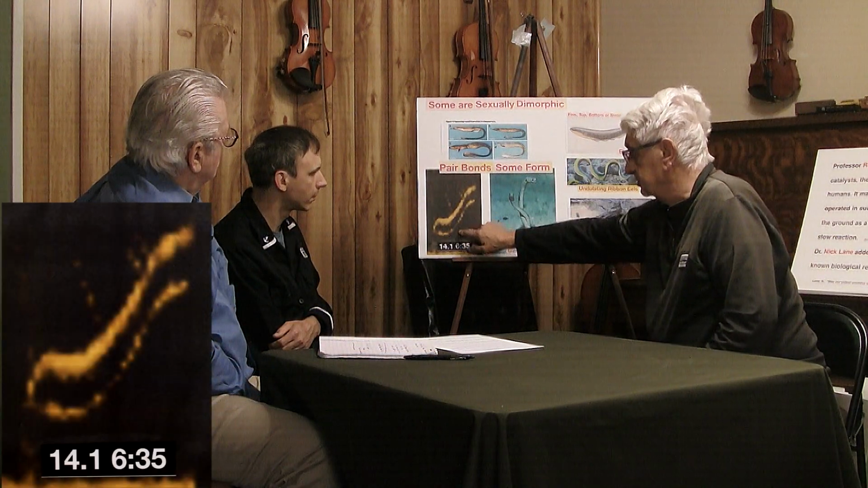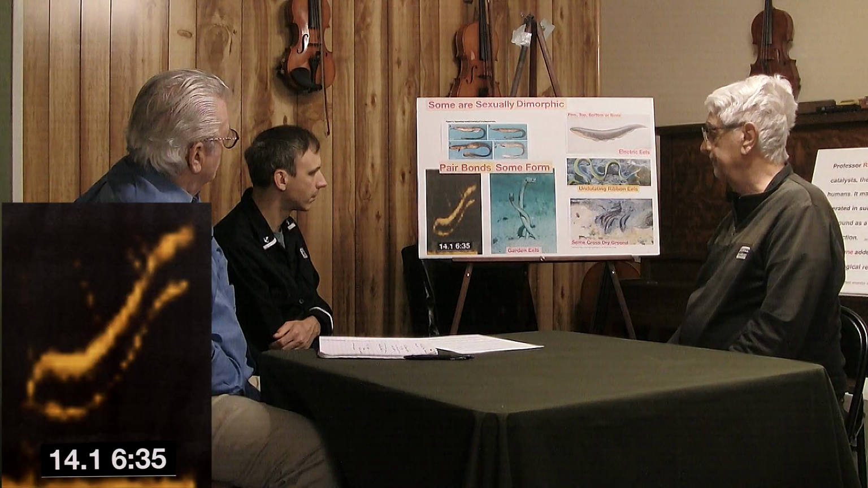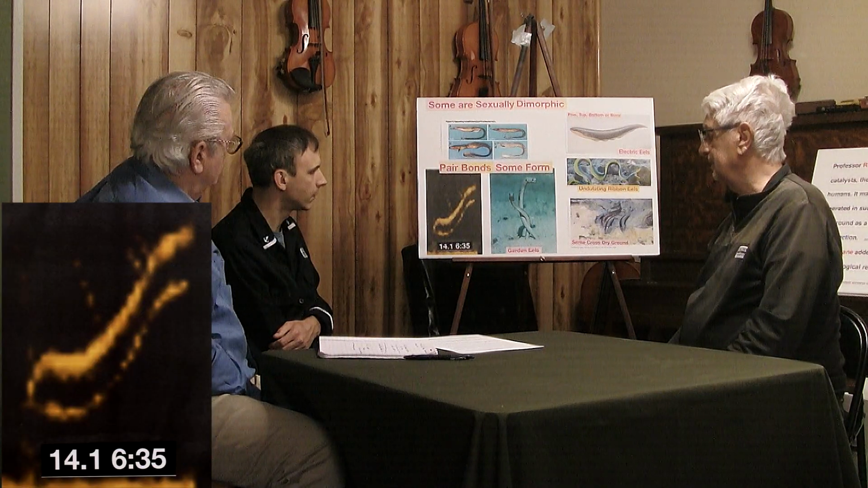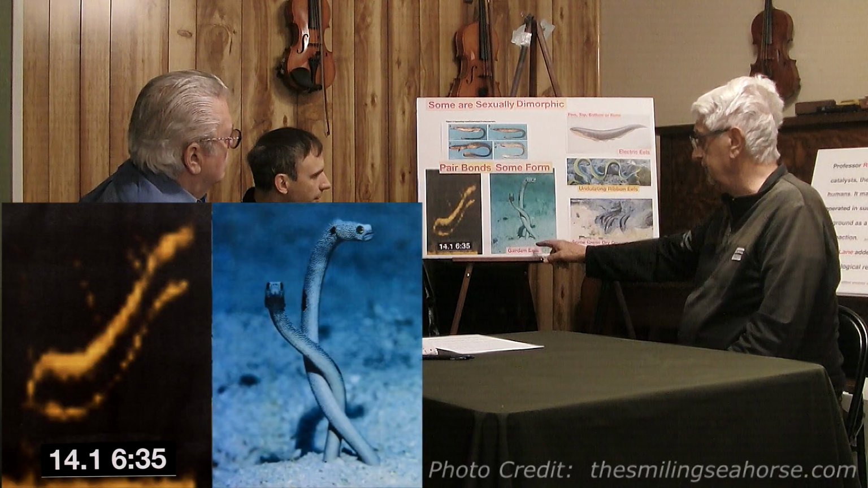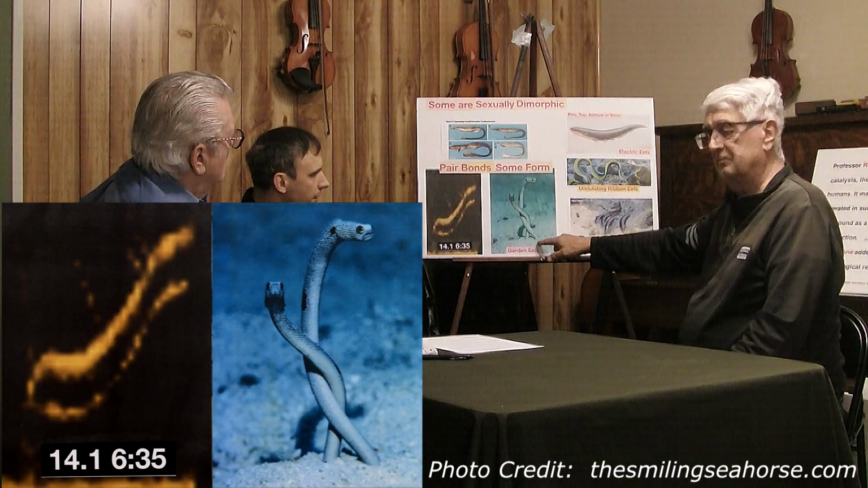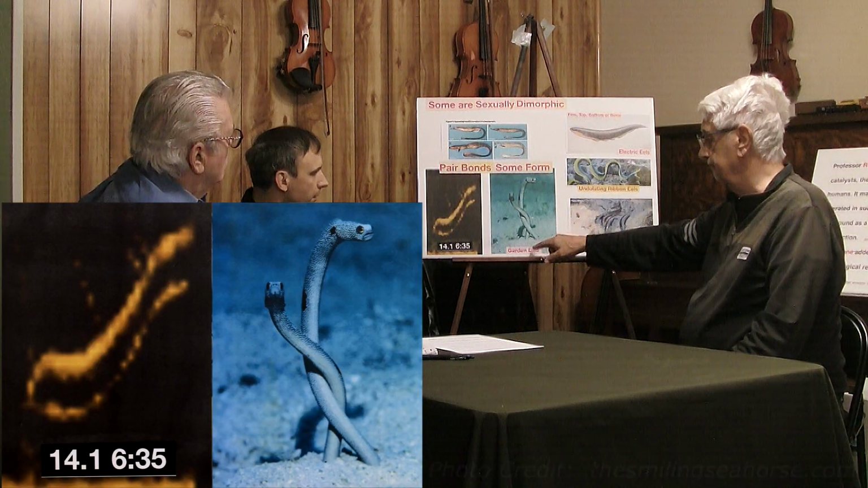And that's the picture that I was referring to, the two side by side. They do pair bond, some. The garden eels, for example, who live in the ground, they pair bond. So that is a demonstrated way that eels do. They may intertwine. This may be a prelude to an intertwining. I have no idea. But that's when they fertilize the eggs and disperse the eggs.